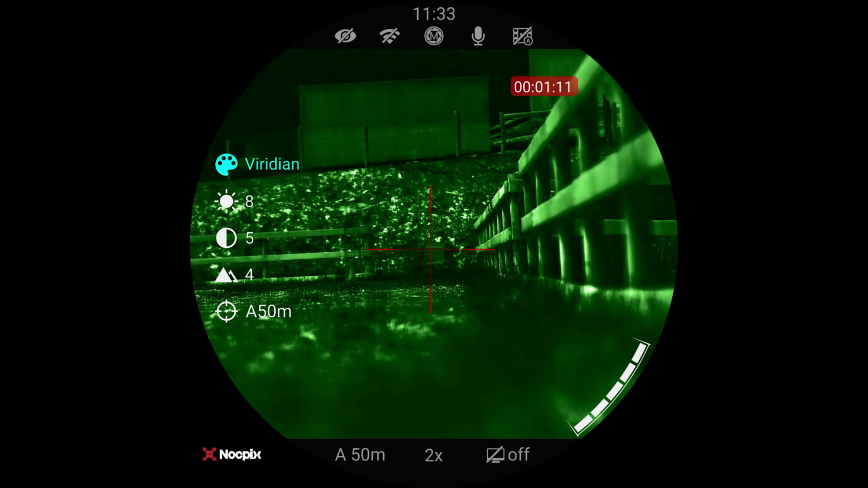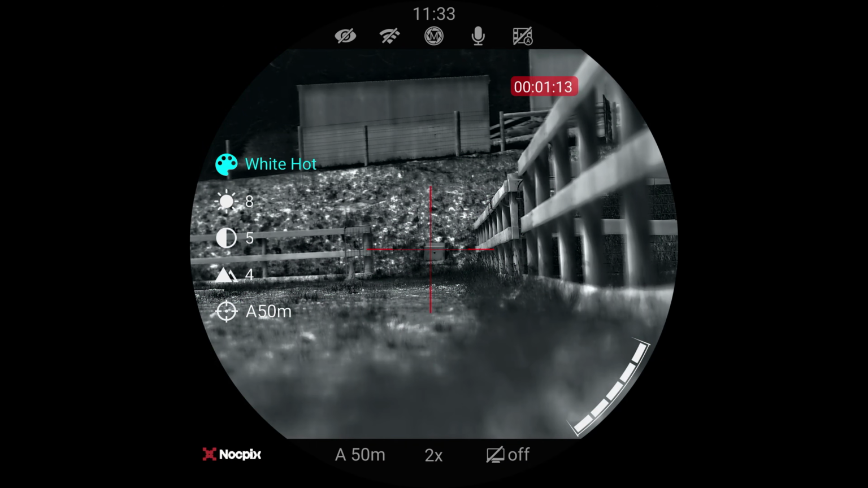All right, I like having it in black. It's a good little contrast for my eyes and works quite well. The other thing too is all the audio you're hearing today is recorded via this scope. This scope has amazing audio in it. All right, so now let's run through the menu system.